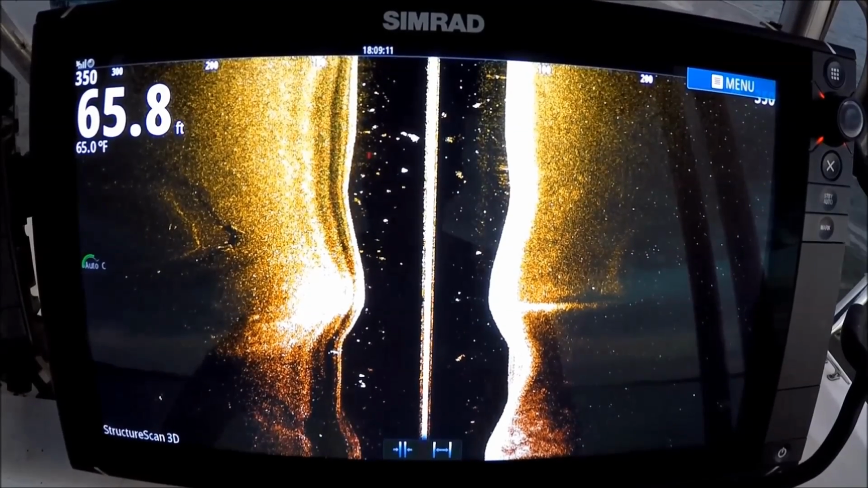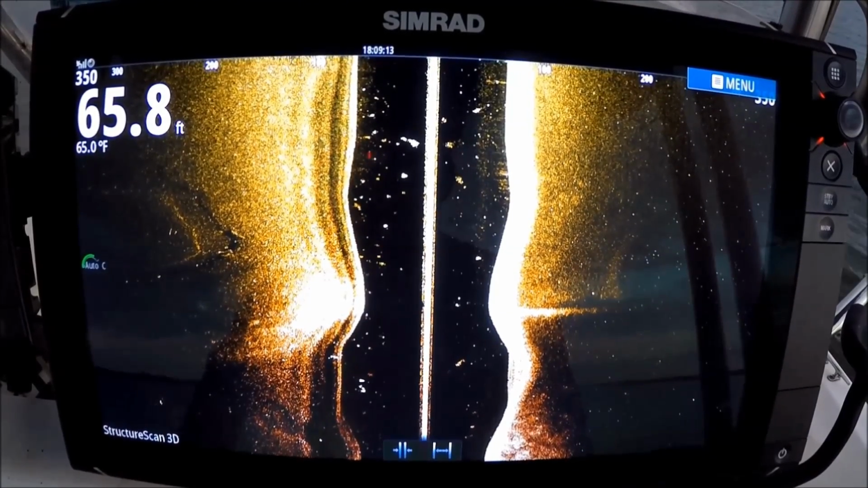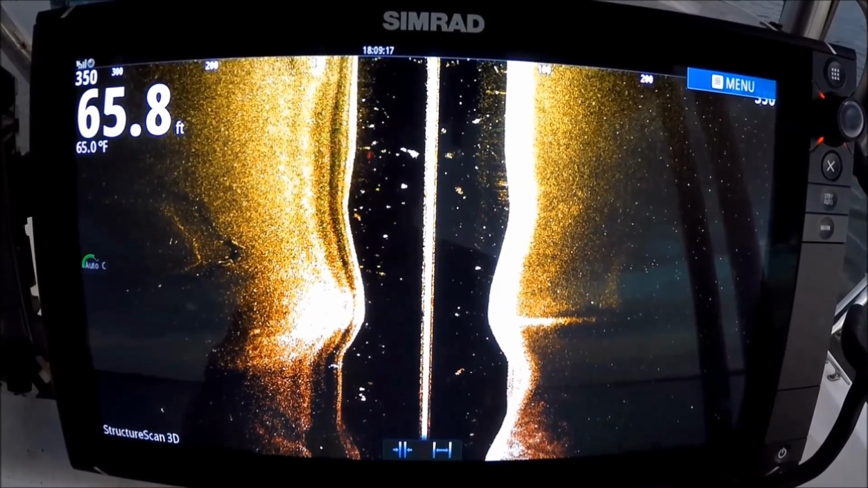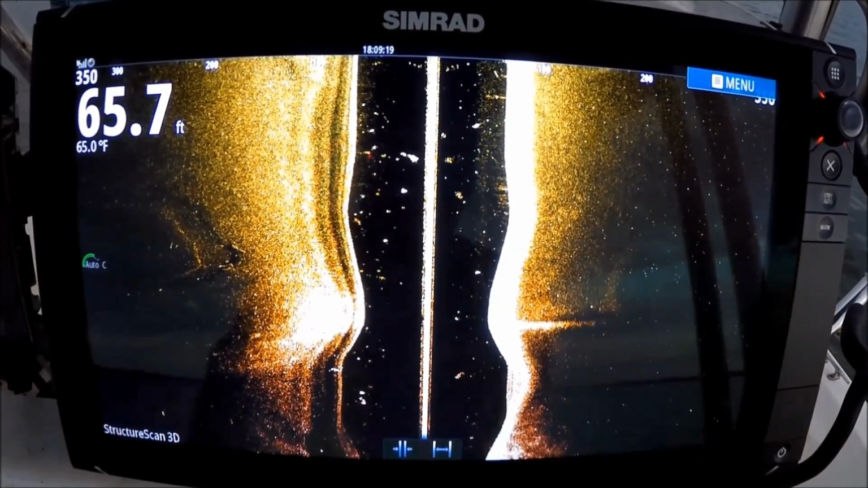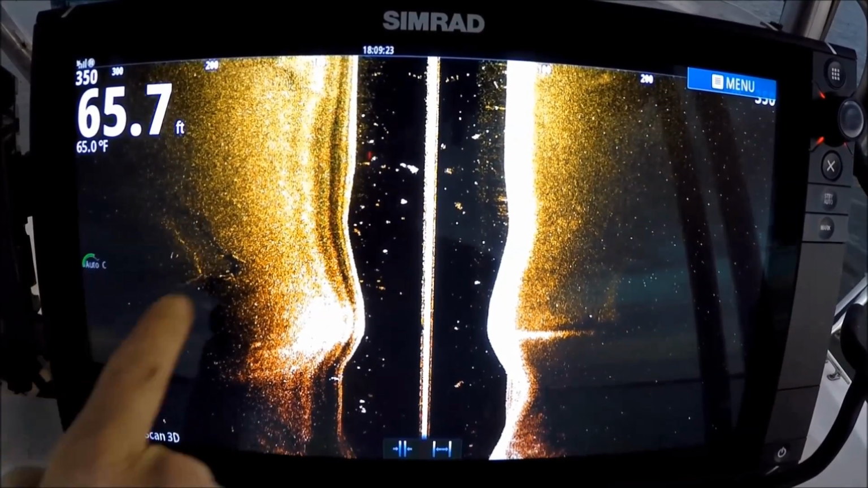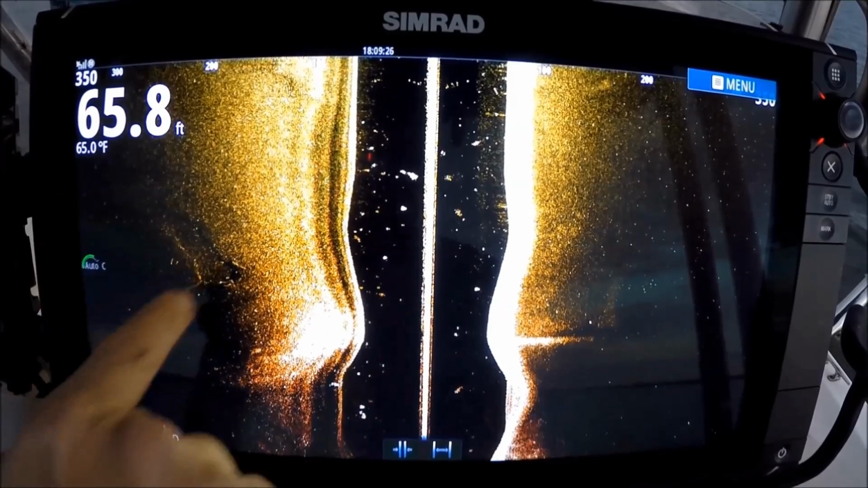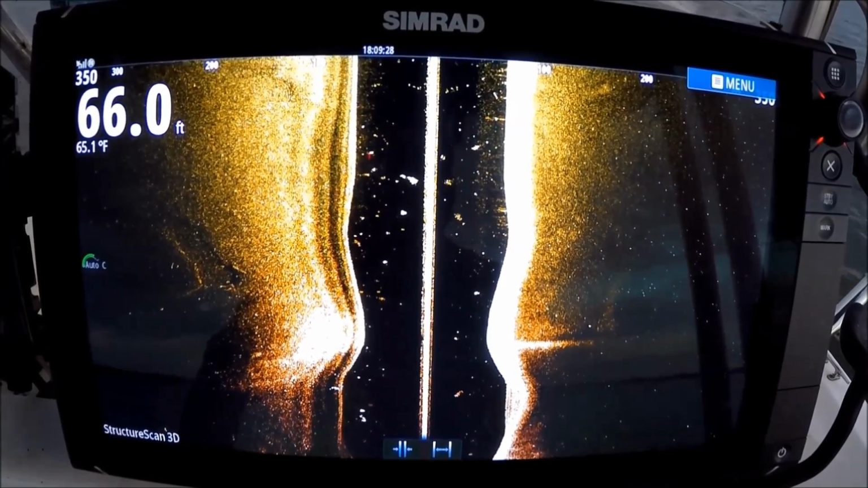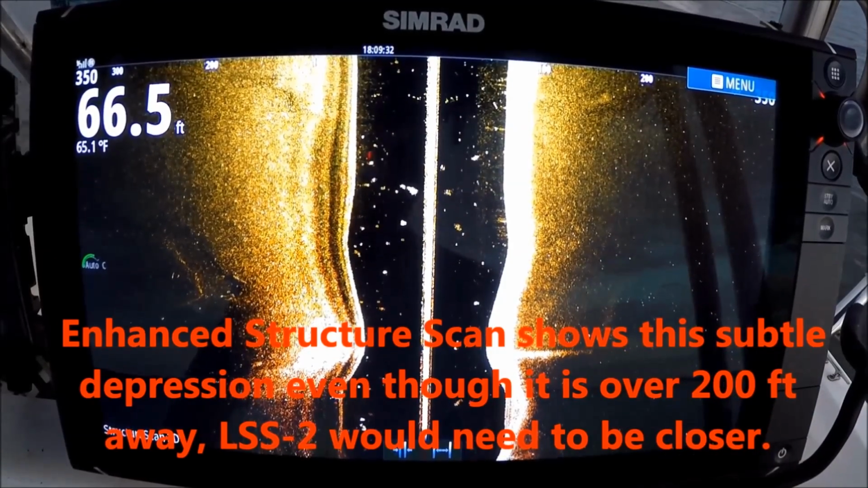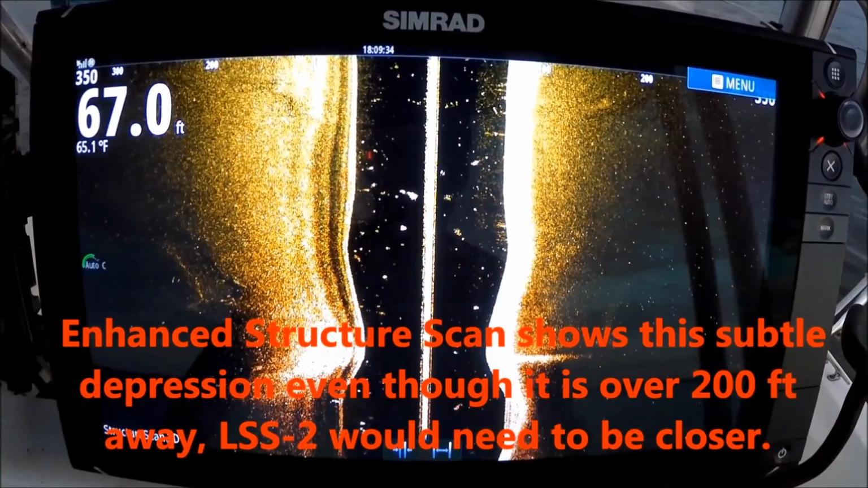And I've noticed that the enhanced 2D side scan on the structure scan is an incredible improvement from the first one. I mean, we're looking 350 feet off to each side right now and almost 70 feet of water. And look at that contour. The LSS 1 or 2 will not mark that. It just won't. If we were on top of it, it would. You can see this little hump here. It's a lot more sensitive and it looks a lot further off to the sides.